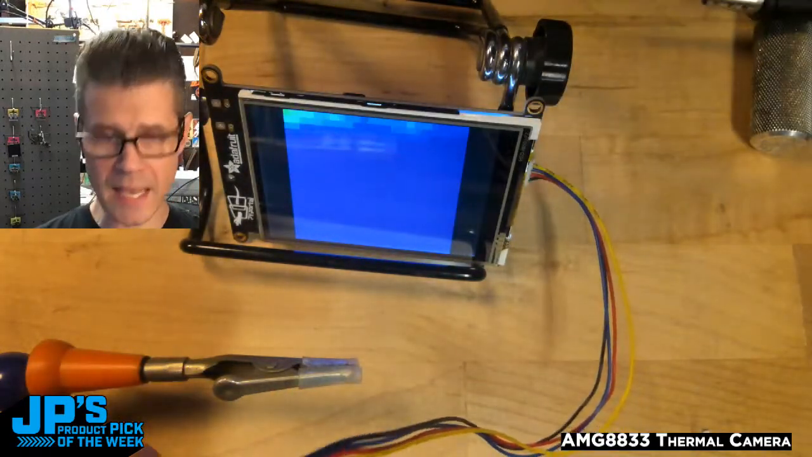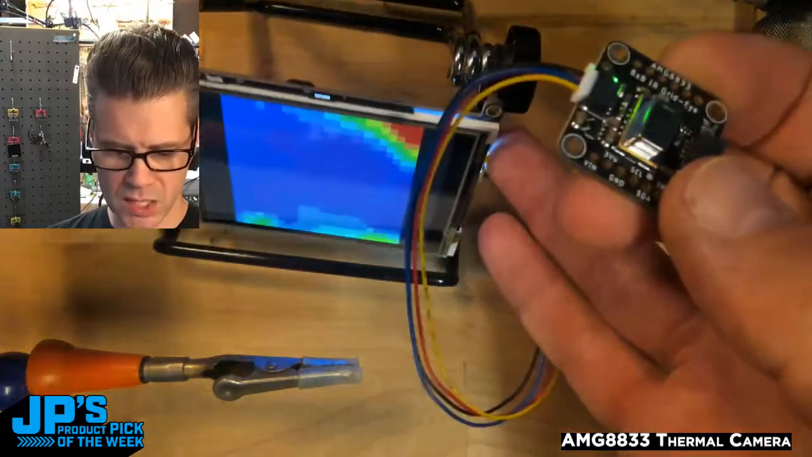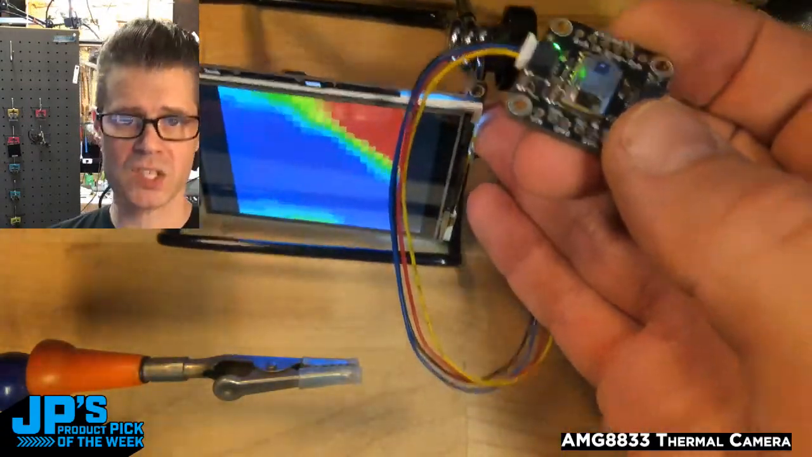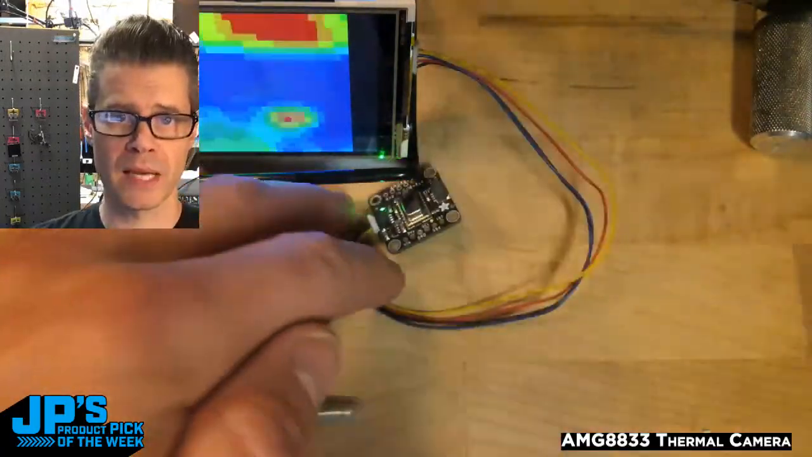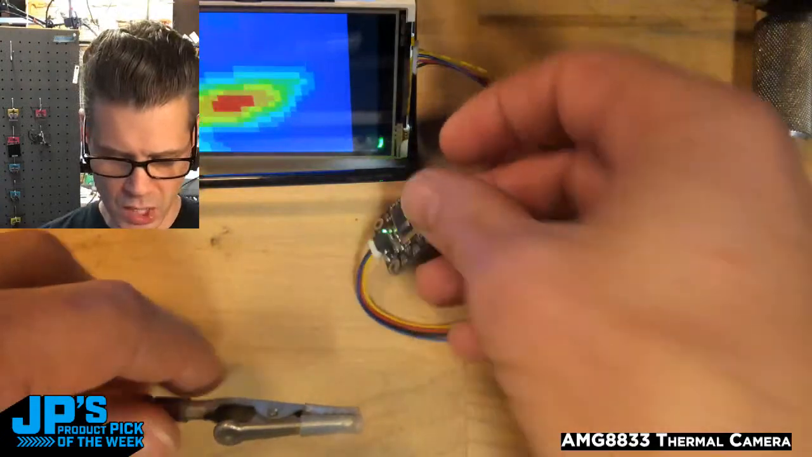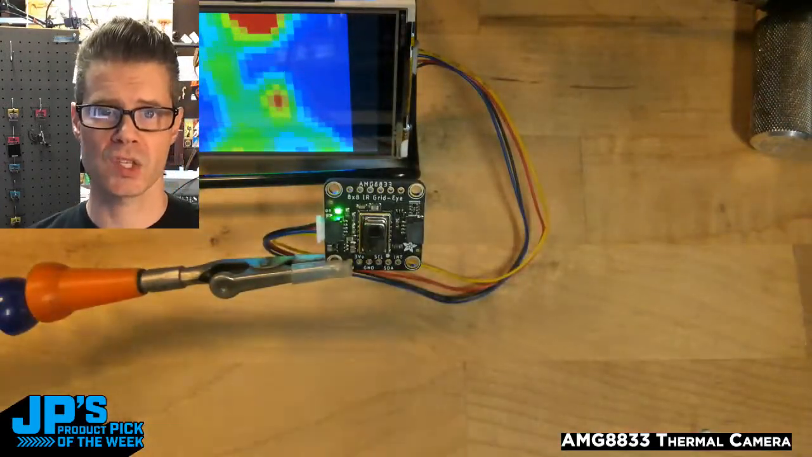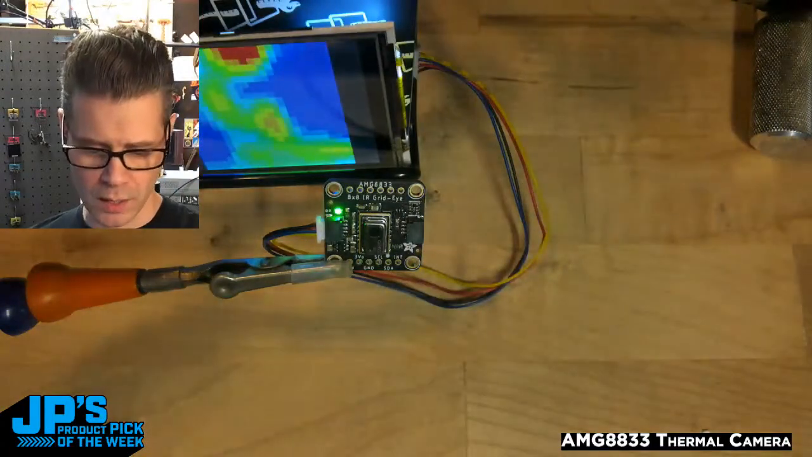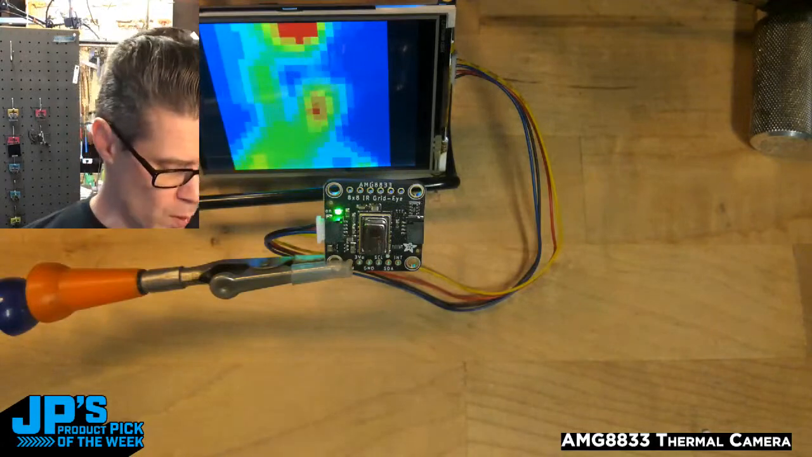Now, as Lady Ada mentioned, the code that we have running gives us these 64 spots, each with a temperature readout, and then we're interpolating that to these color values. But that can, of course, also be output as the temperature values. You could put that on the screen if you want.